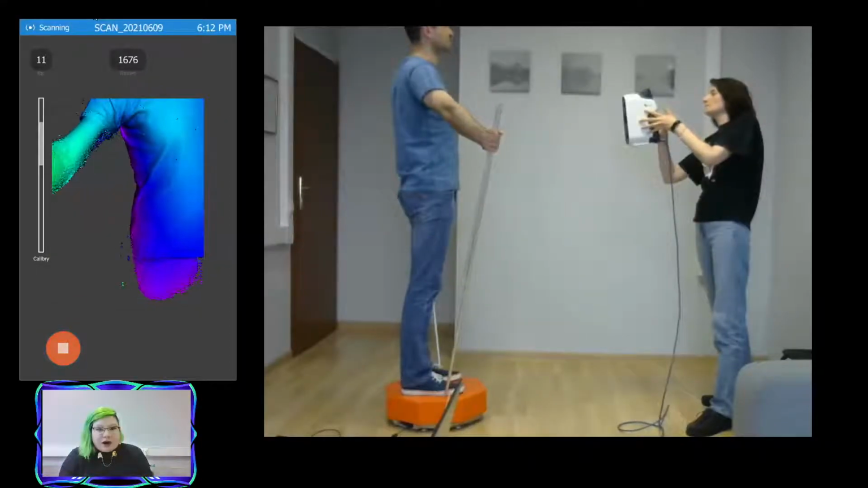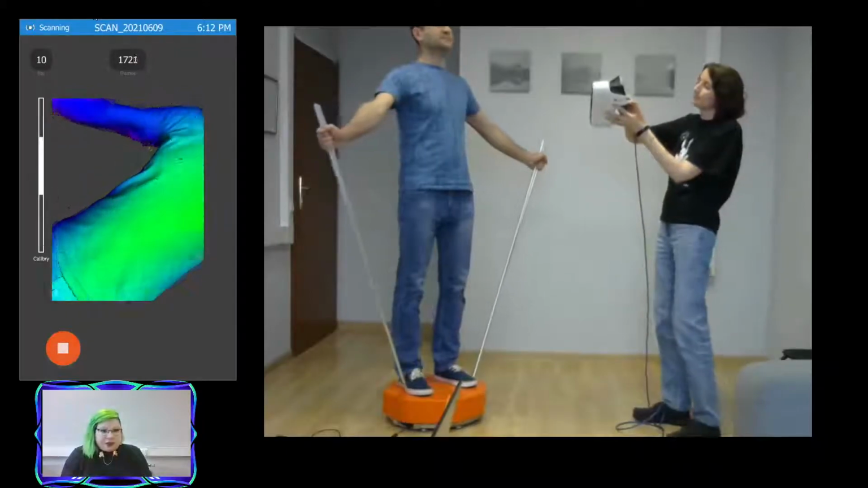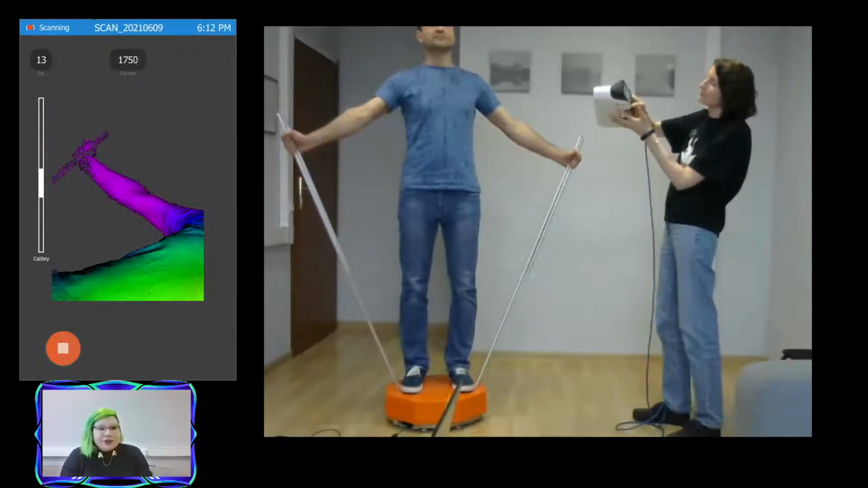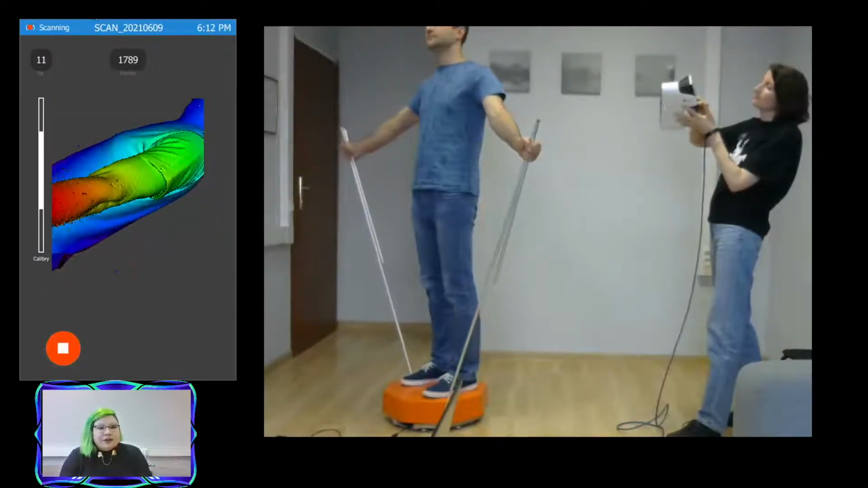As you can see, to be able to scan each arm, Yulia is also making sure that a part of the torso is in the shot. That way there is enough geometry for the scanner to keep track.